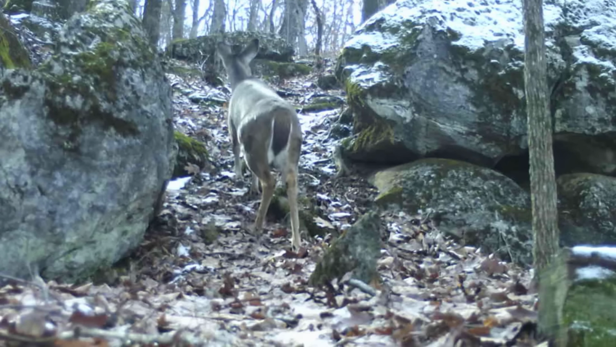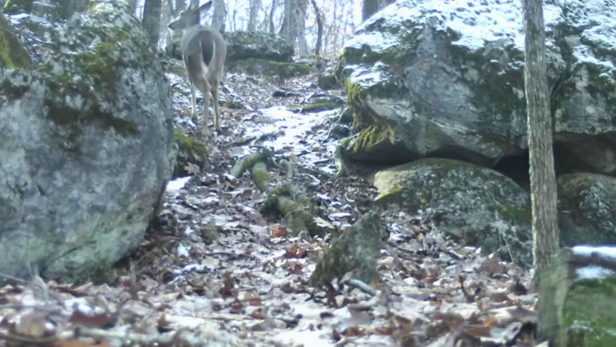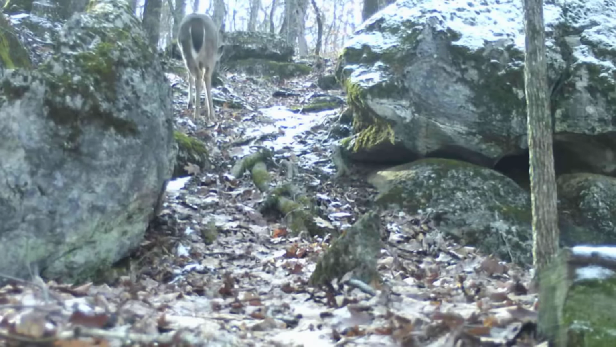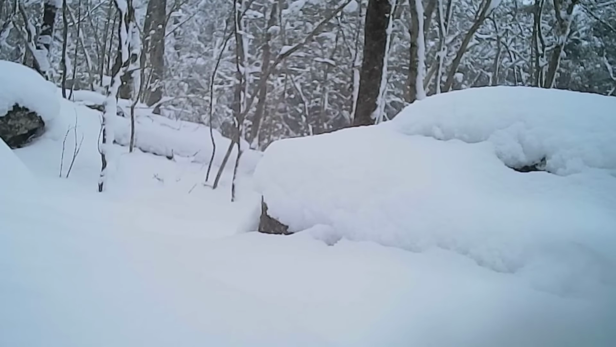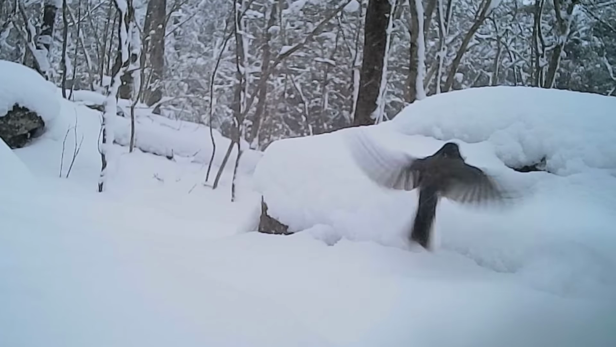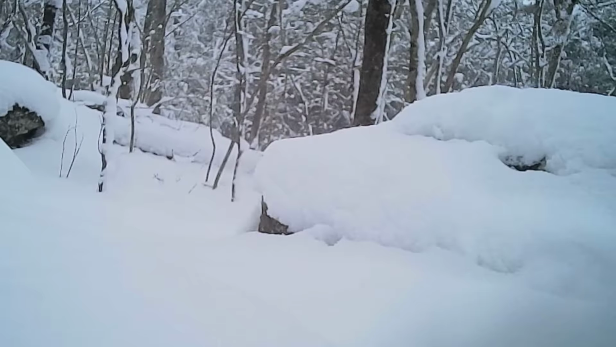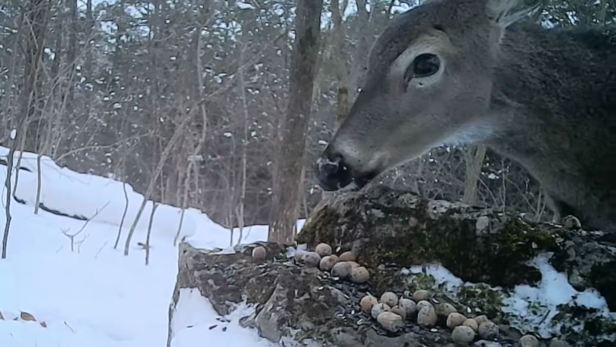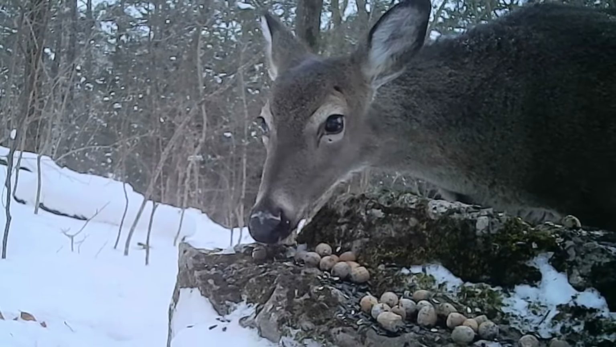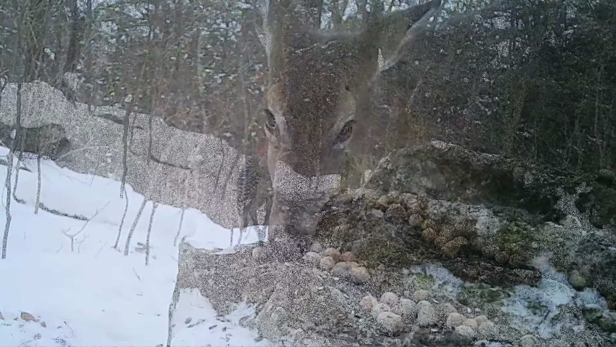And of course the deer browsing through after it's going away. These are in no particular order, these pictures. And up at the log, it is snowed in. Little birds here trying to fool around. But I come and clean the camera off, and throw down some of these reserve acorns and sunflower seeds for little Ricky and the birds.